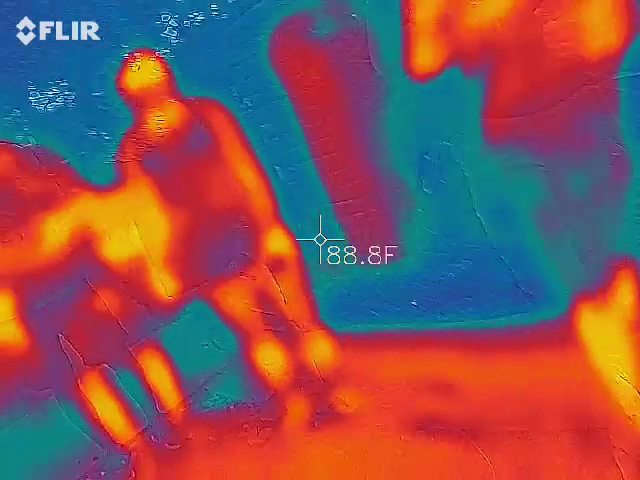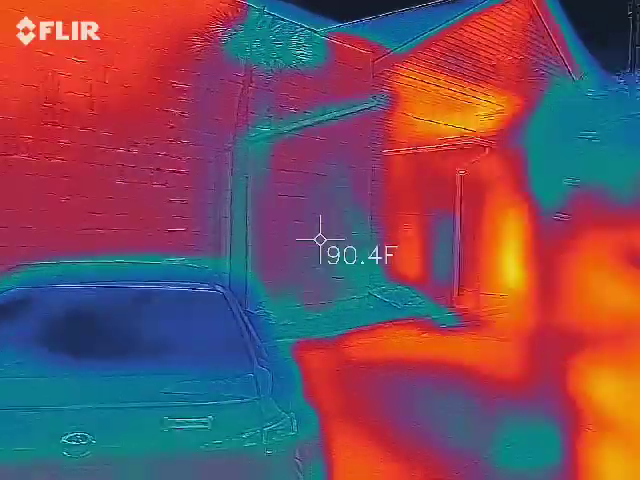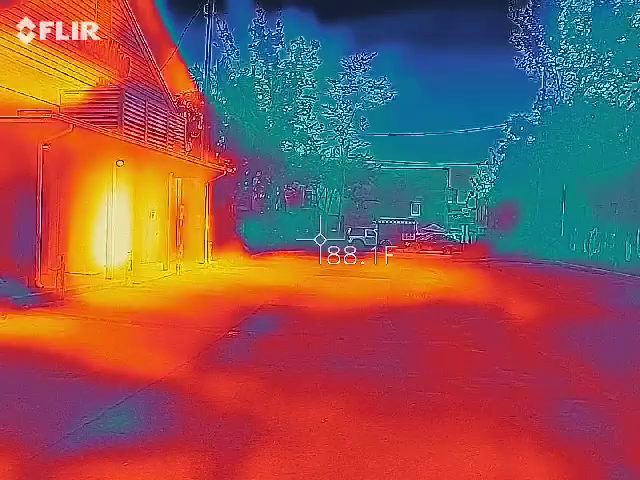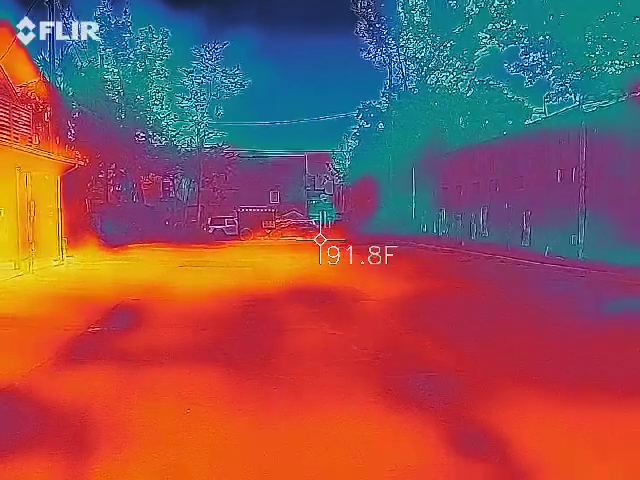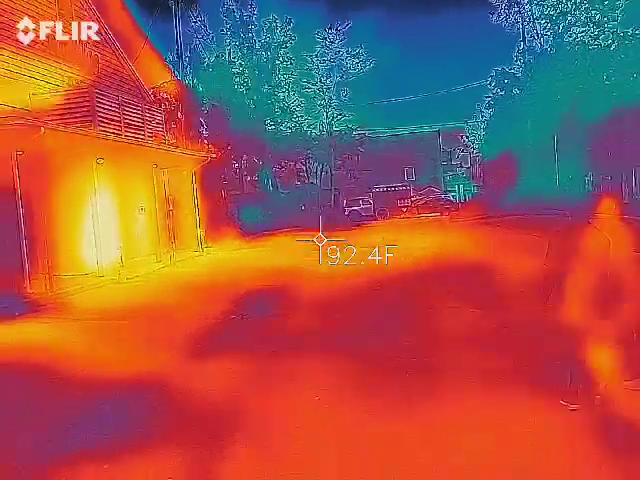If you can, again, nice slow sweeps. The camera technology is not always there, because we'll see it pixelate if you move too fast. So you don't want the pixelization. Nice slow sweeps when you're going through areas like this. The calibration is normal. It should calibrate often.